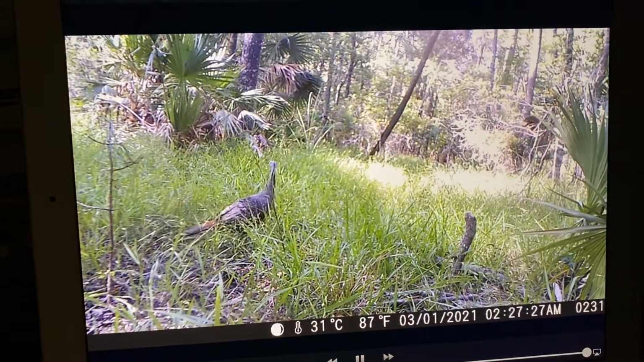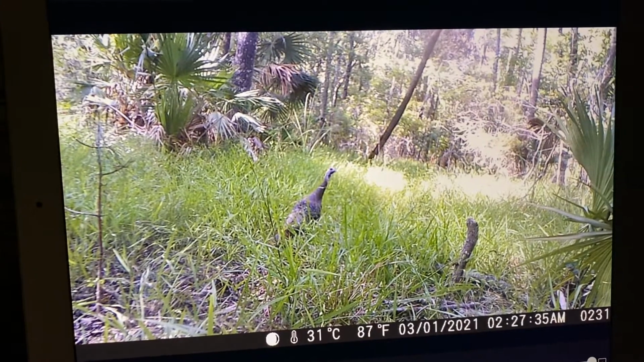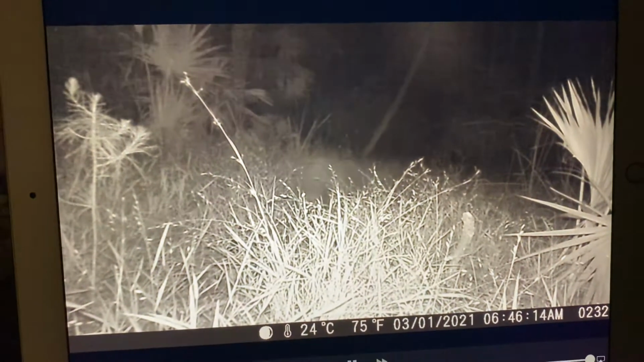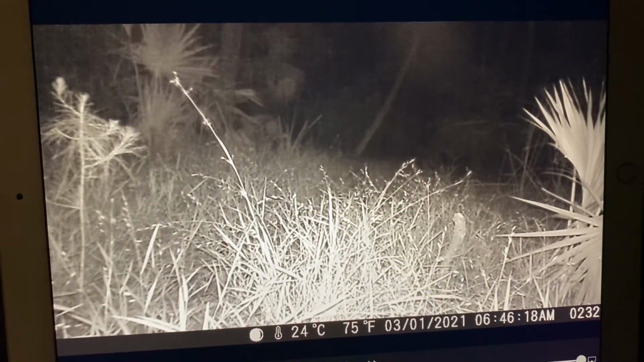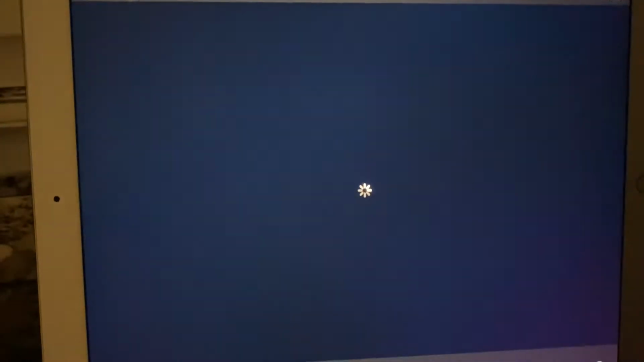Oh, we got some turkey. That's a wild turkey, Jake. Now what do we got? Oh, big hog. He's big. And he's gone. 33.